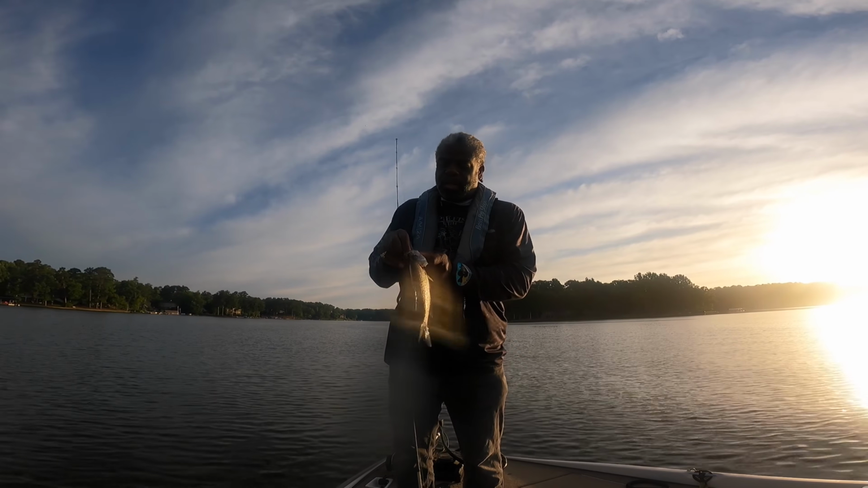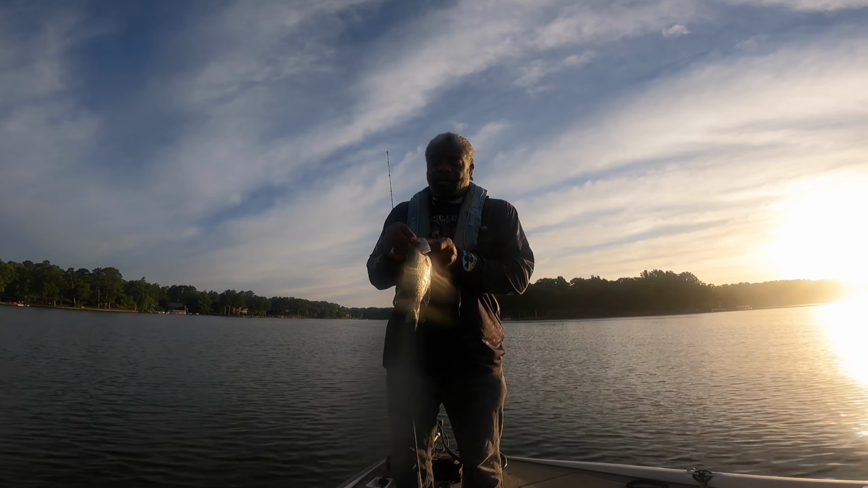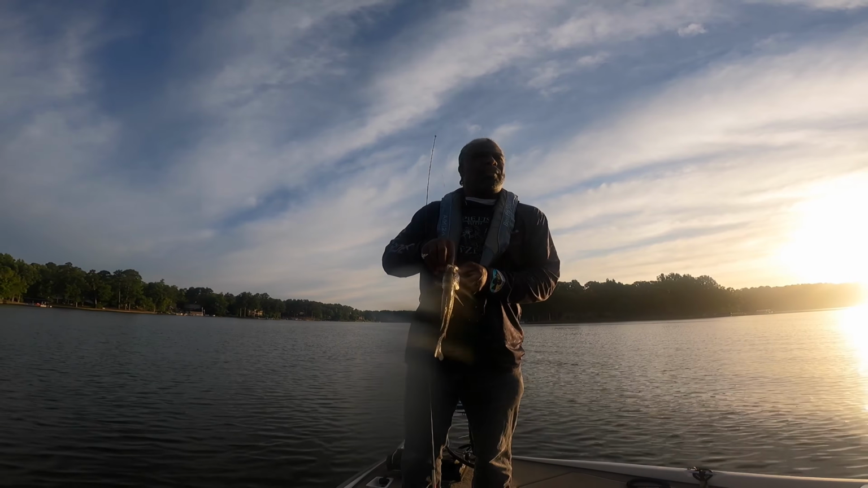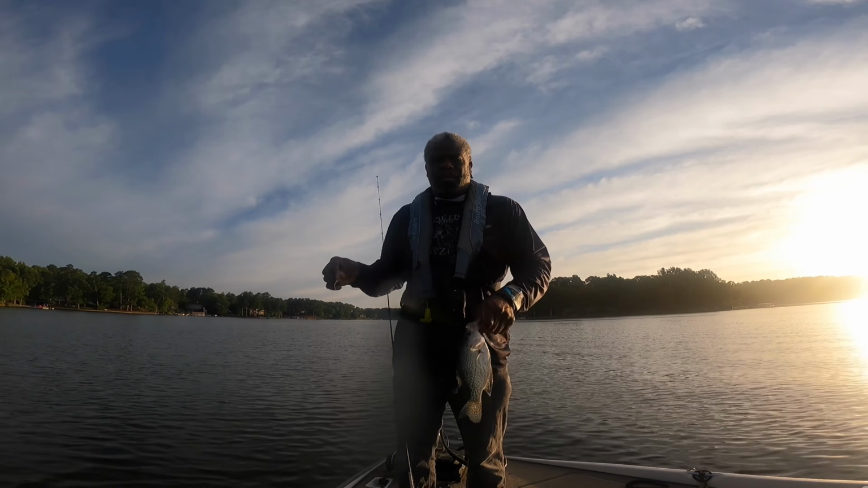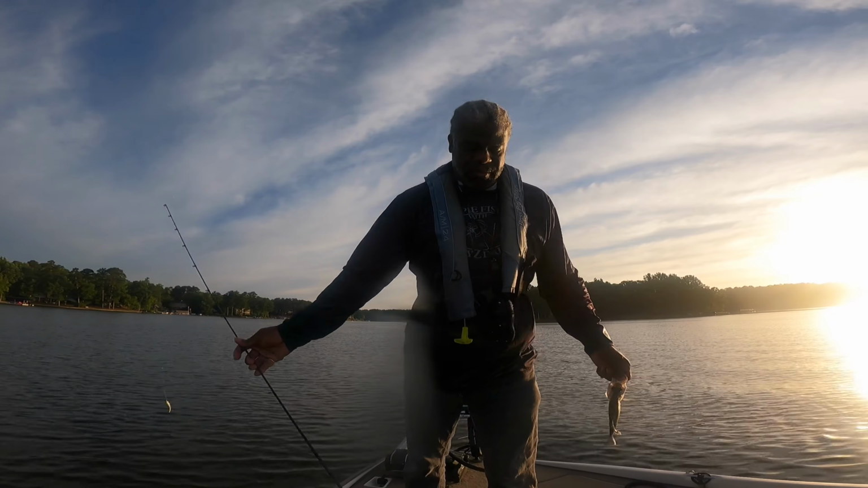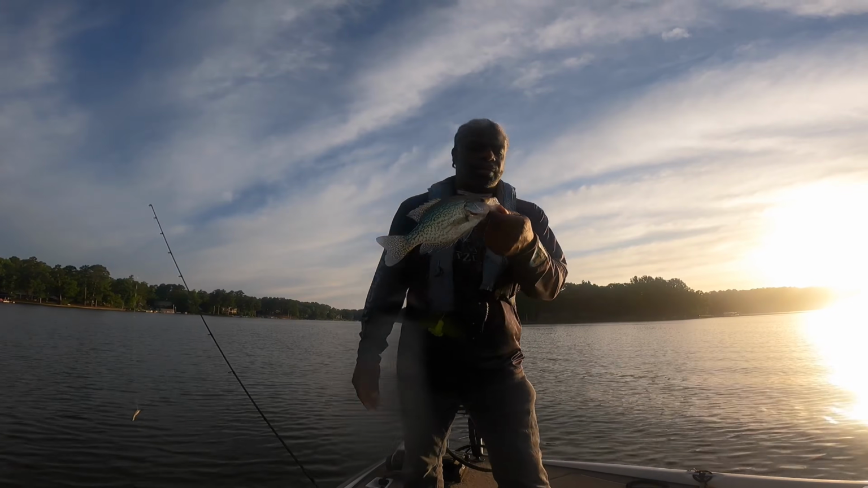Hey, this stroker's in there too. Where to throw it off at, but I will. But it's different using that foot thing, the stump switch. It's decent fish. Let me put her in the live well. I'll come back to y'all.